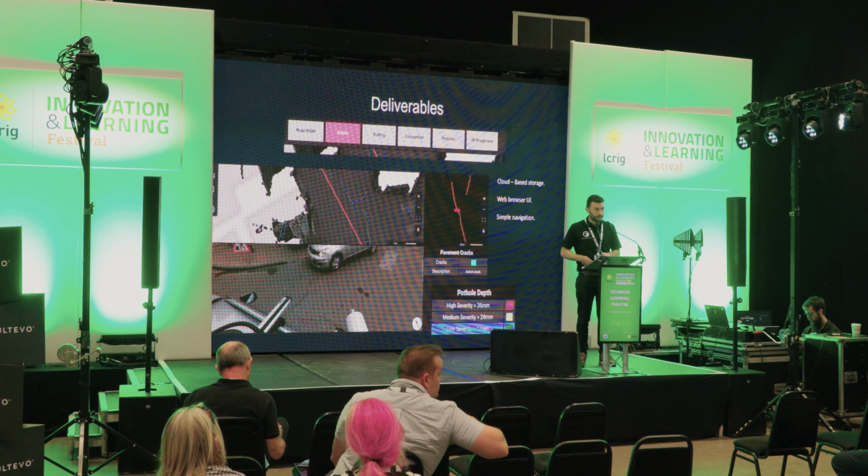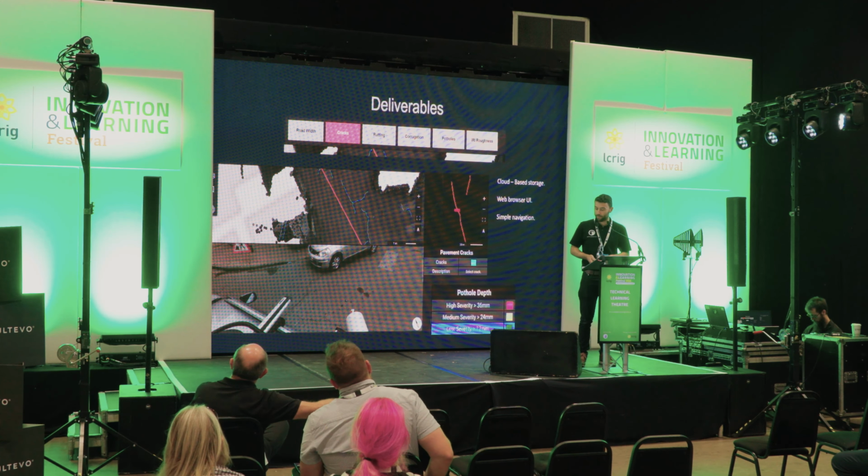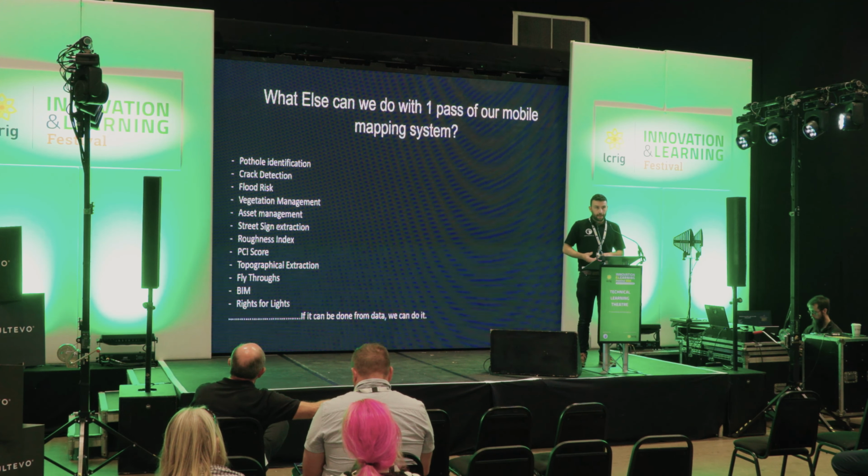We collect the data, we analyze it, we'll give you the data, we'll also supply anything that works for you, because it might be different to a different authority. Okay, so we're very, very adaptable in that way of working. Bringing it back to the theme though of multiple use cases, what else can we do with one part of our mobile mapping system?